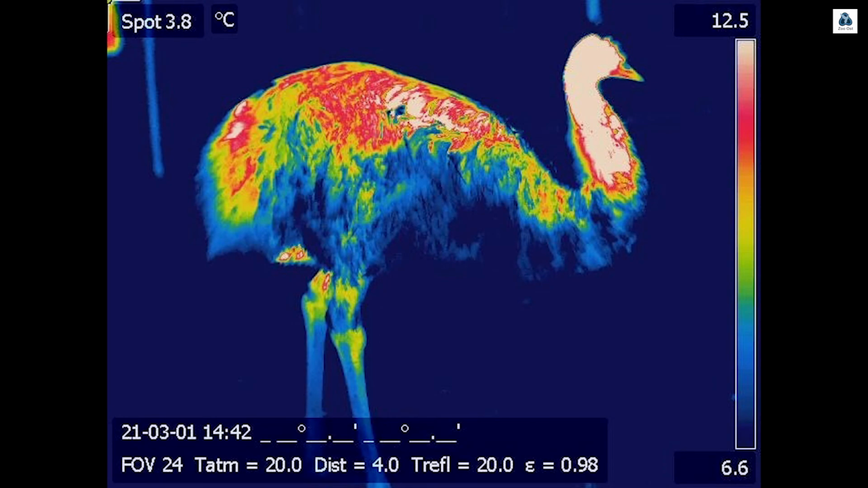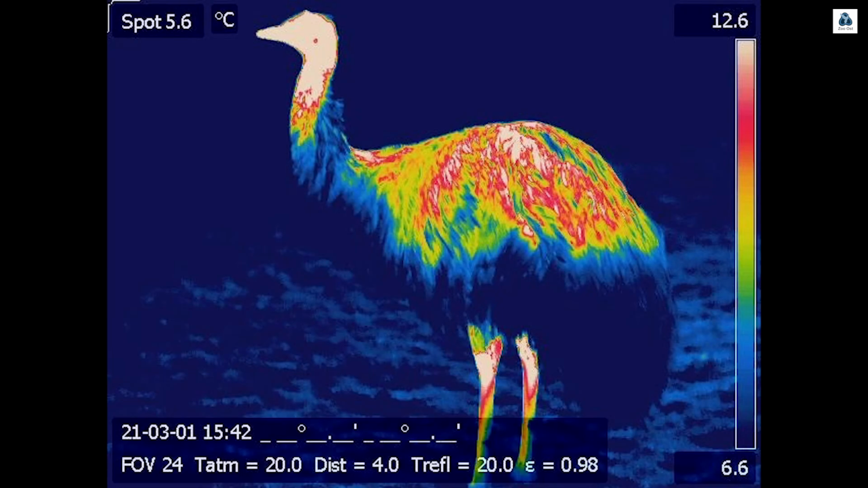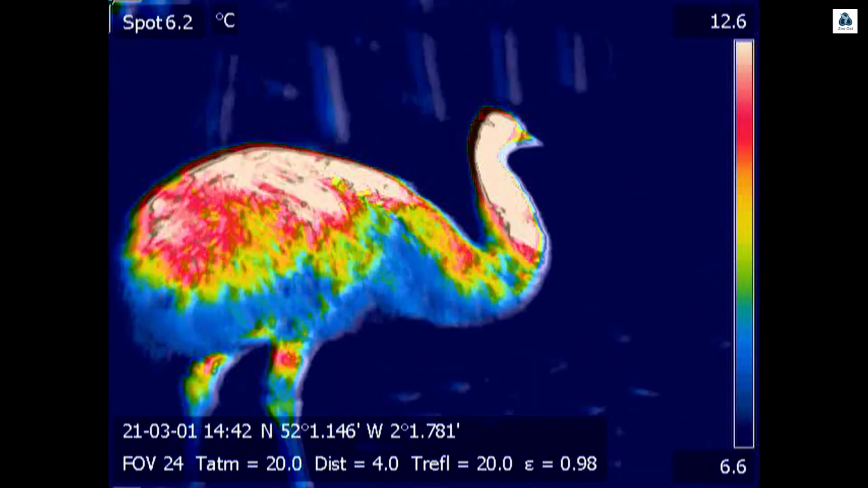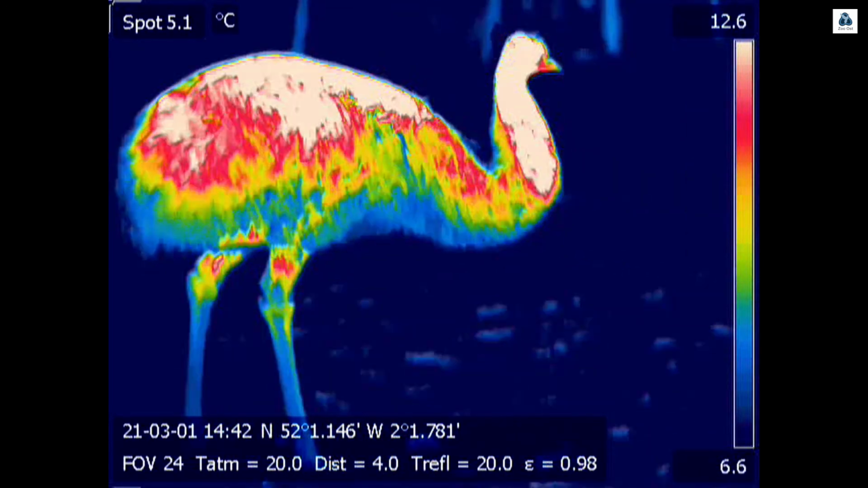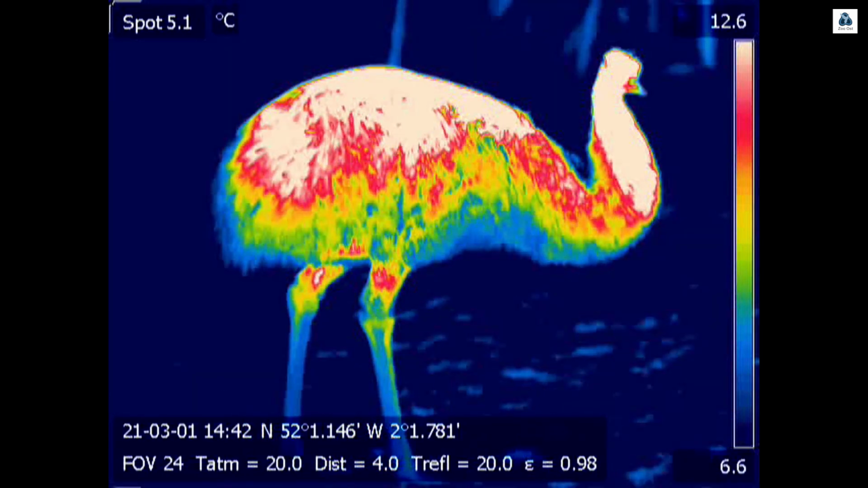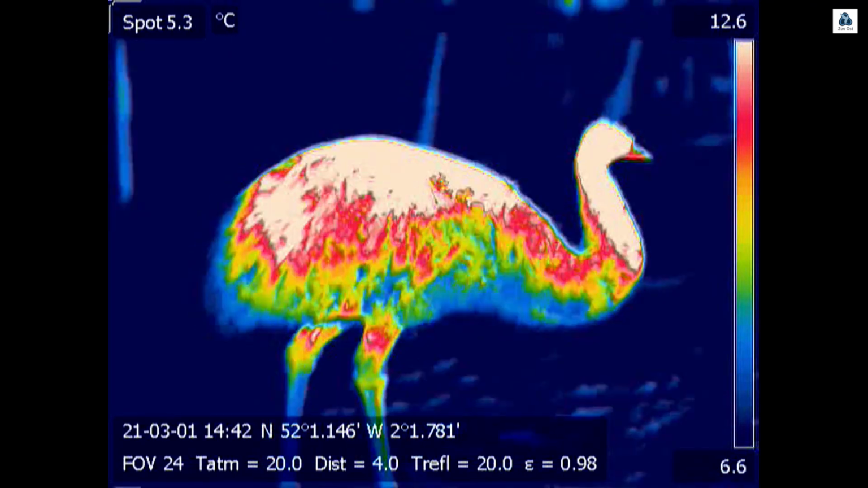And here's a still of Scylla from the right hand side, and then from the left, and you can see slight differences in the temperatures in her legs. But let's watch her move. So this is filming her out in the paddock, and what we want to do is just see how she can move and how the blood circulation is down into the tops of those legs.